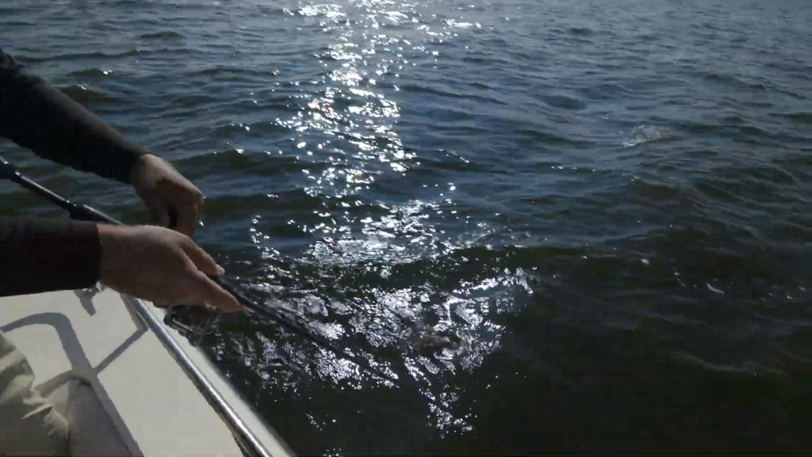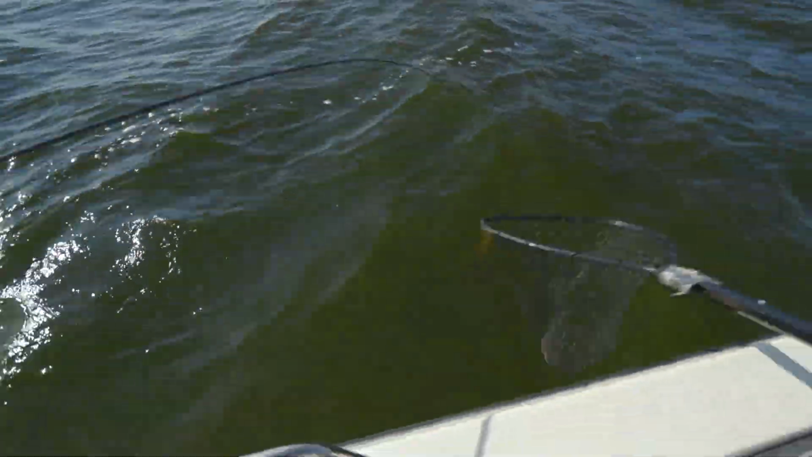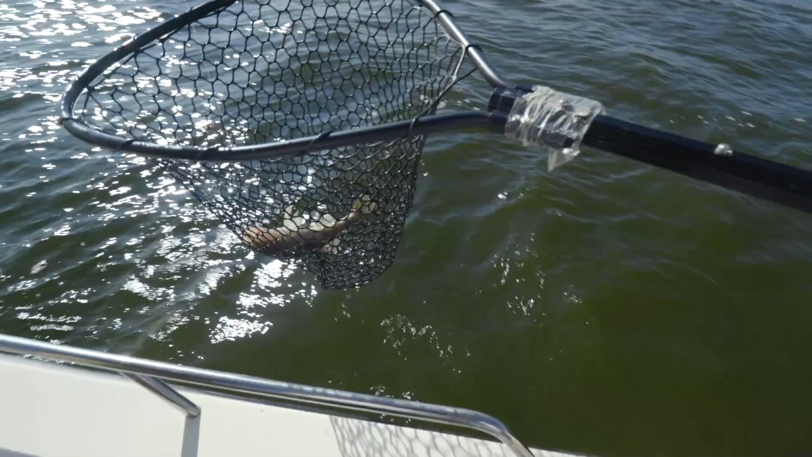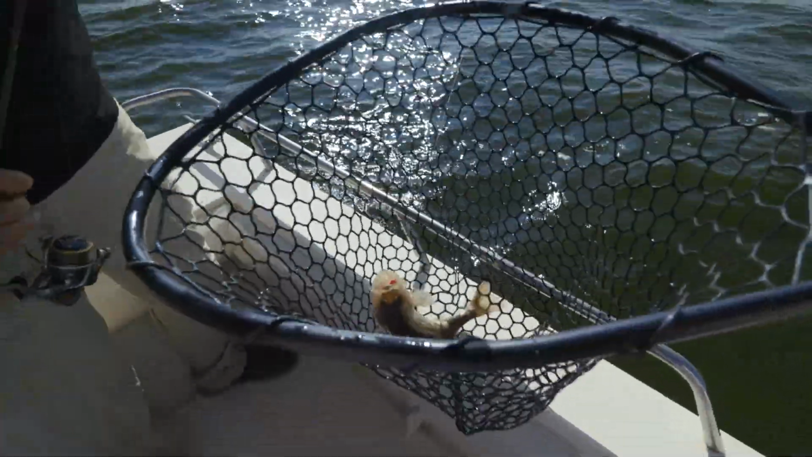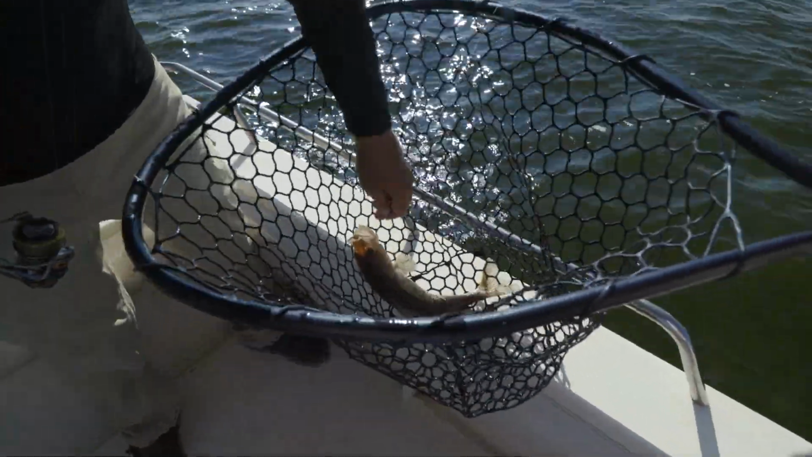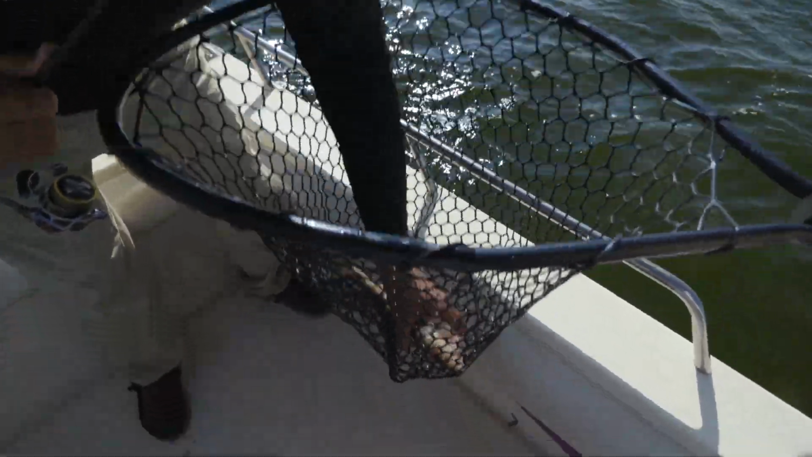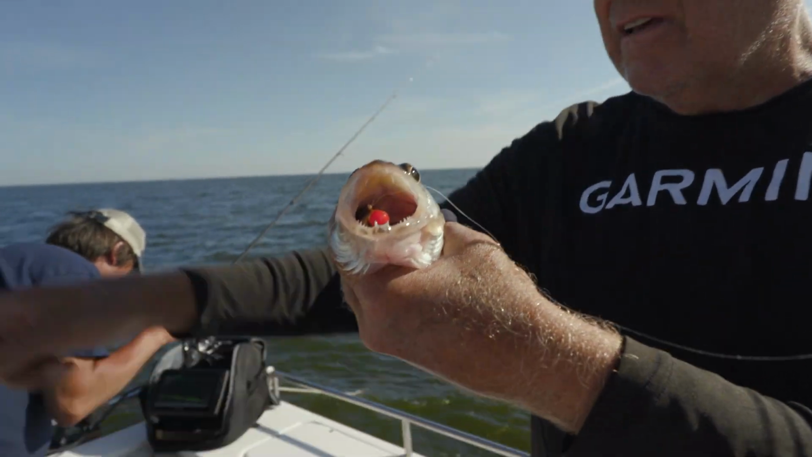Coming through. Nice fish. Oh, it's a big sauger though for a sauger, isn't it, Chris? Yeah. We'll show you guys those bonus saugers, because this is every bit what would be a keeper walleye, you know?